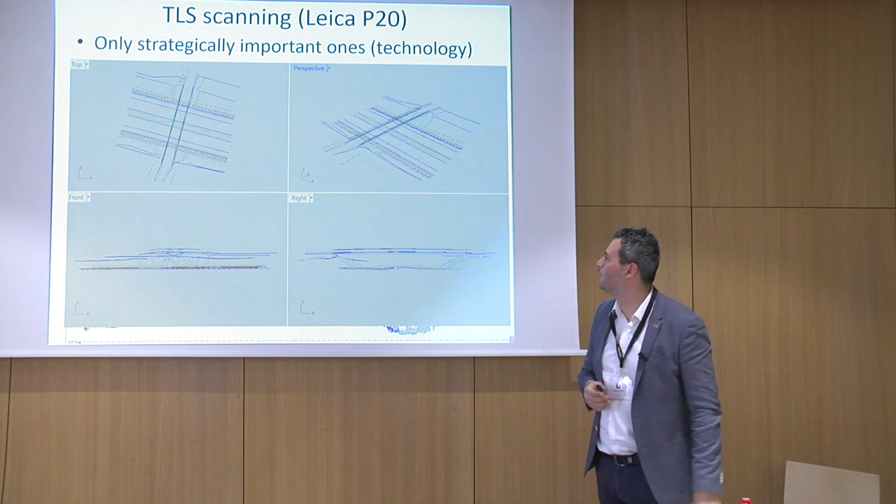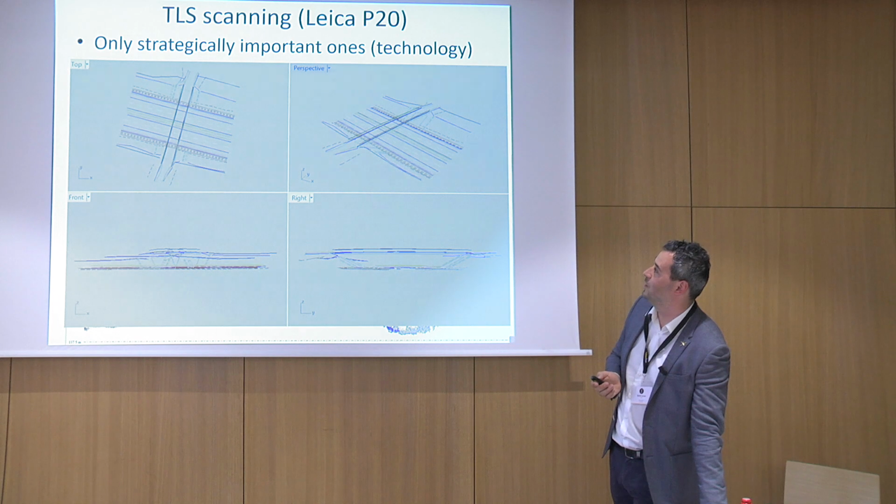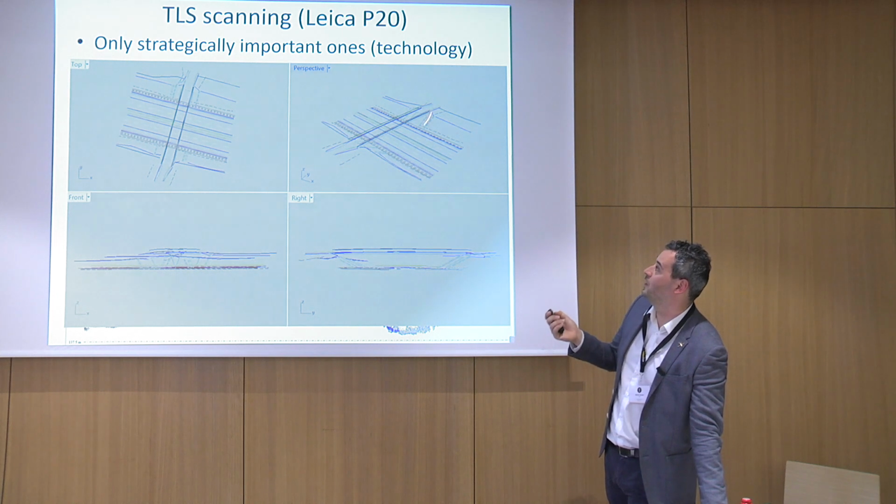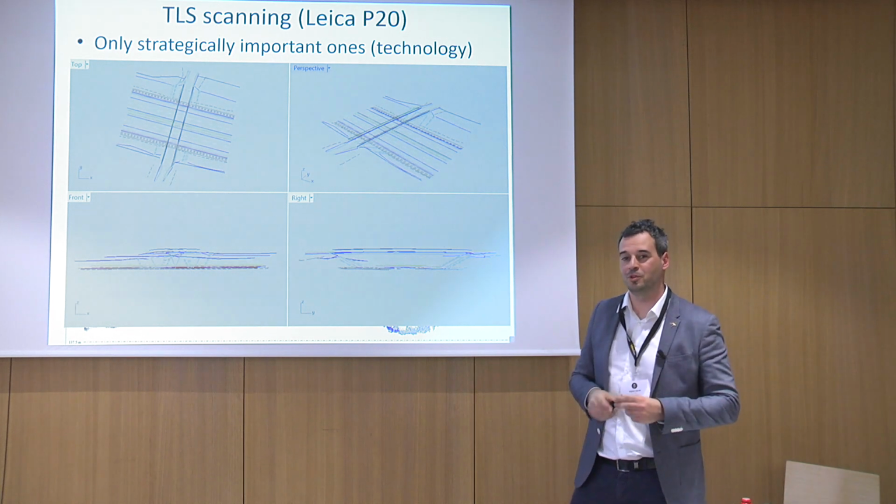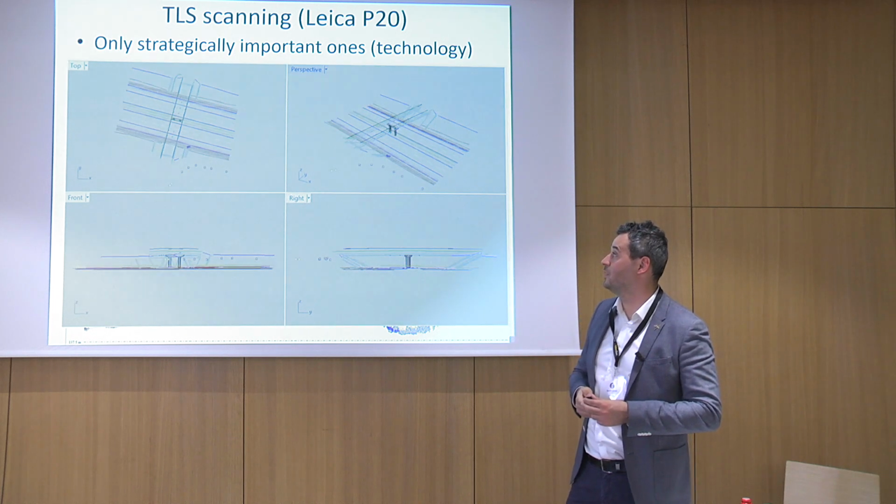It's just that everyone likes to see nice pictures. So this is the difference in the level of detail between TLS and airborne. This is a TLS-based survey of one bridge, and this is the airborne survey. You can see a lot of the lines are not that certain. So we used some symbols to show that some of the features are not as precise as with the TLS scan.